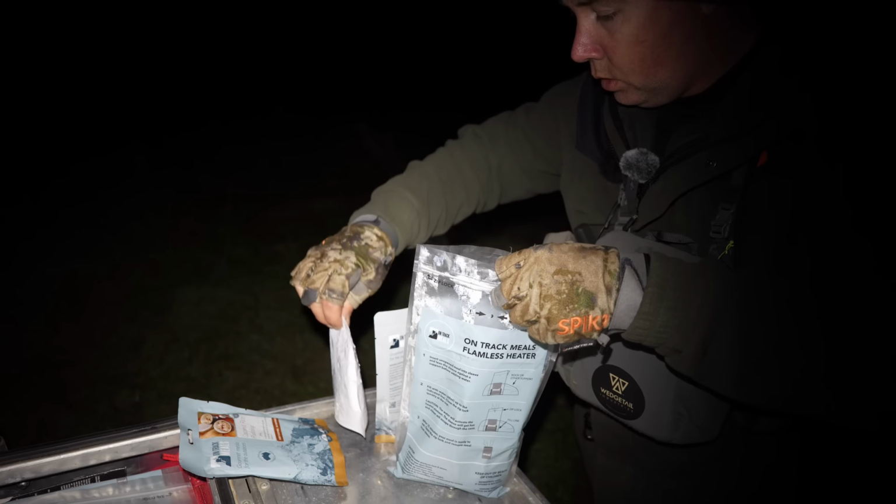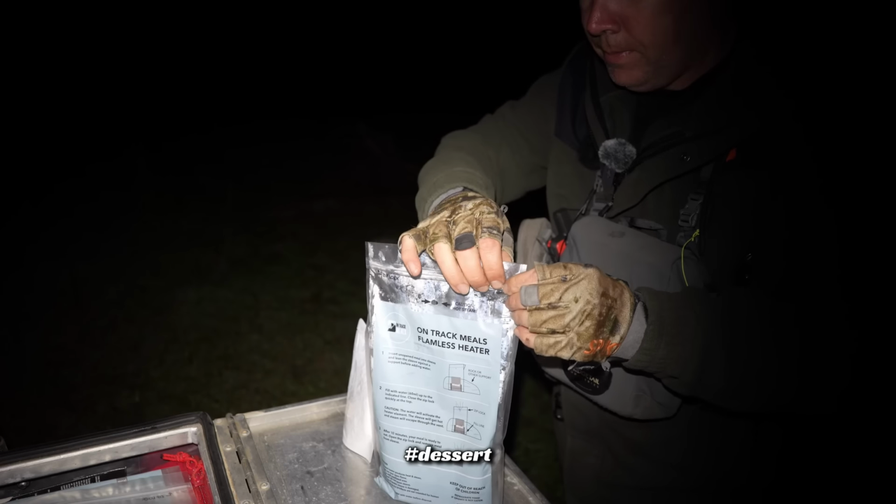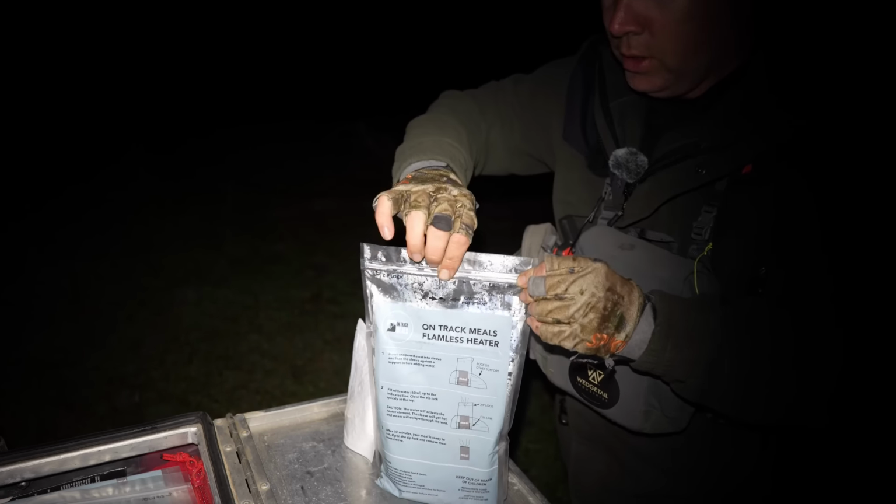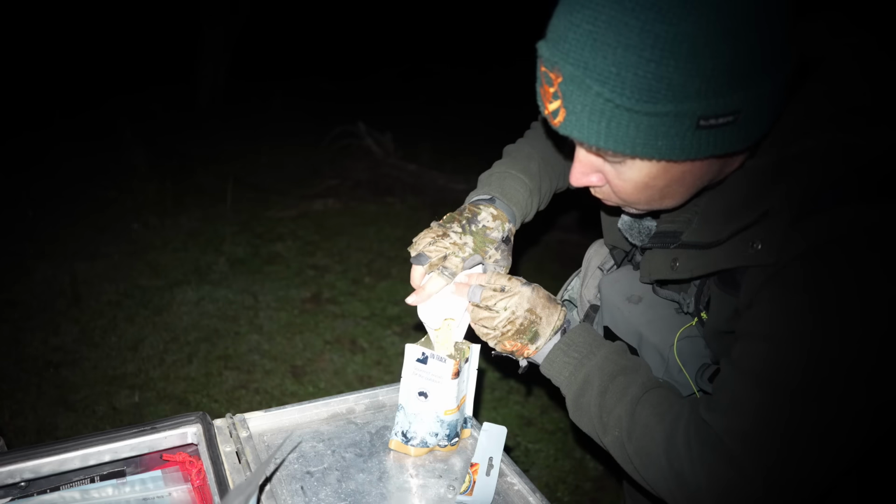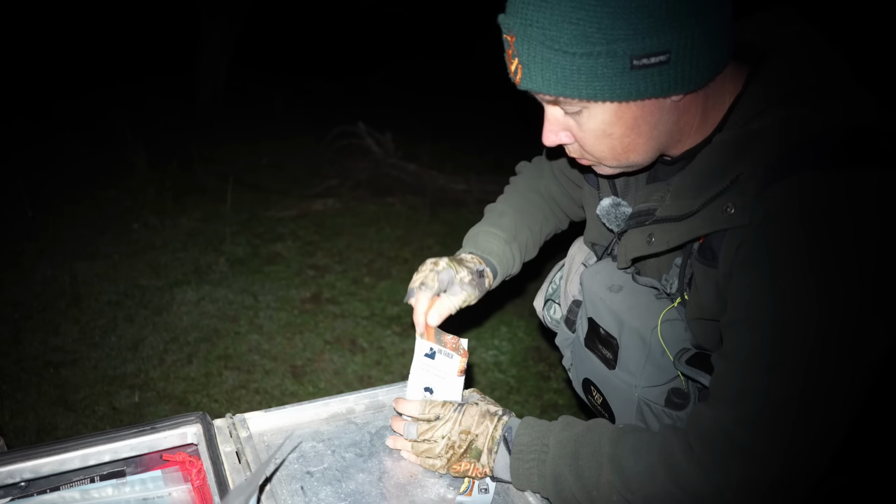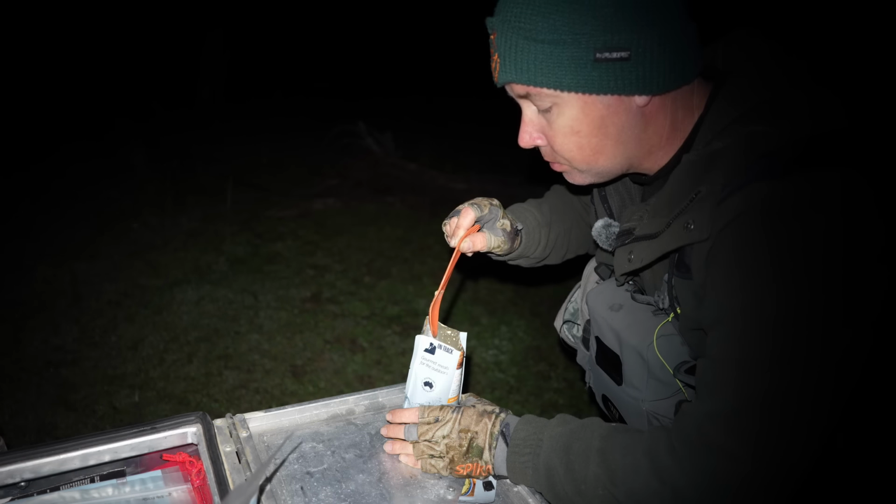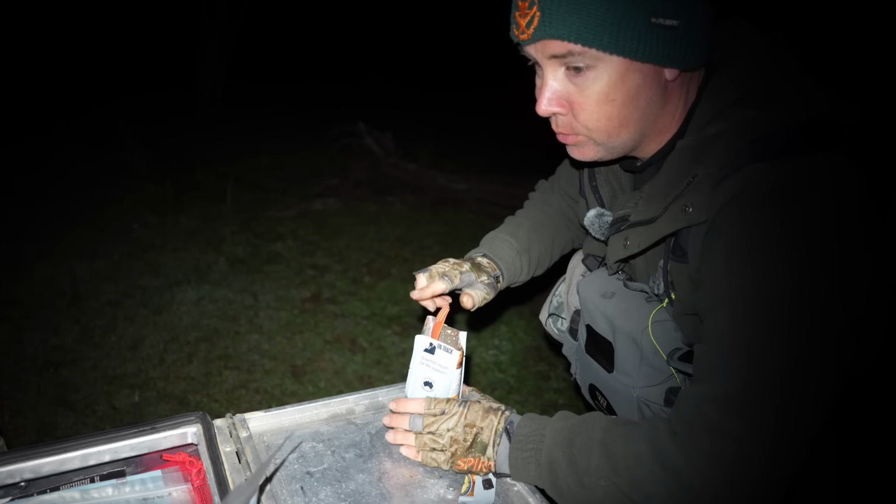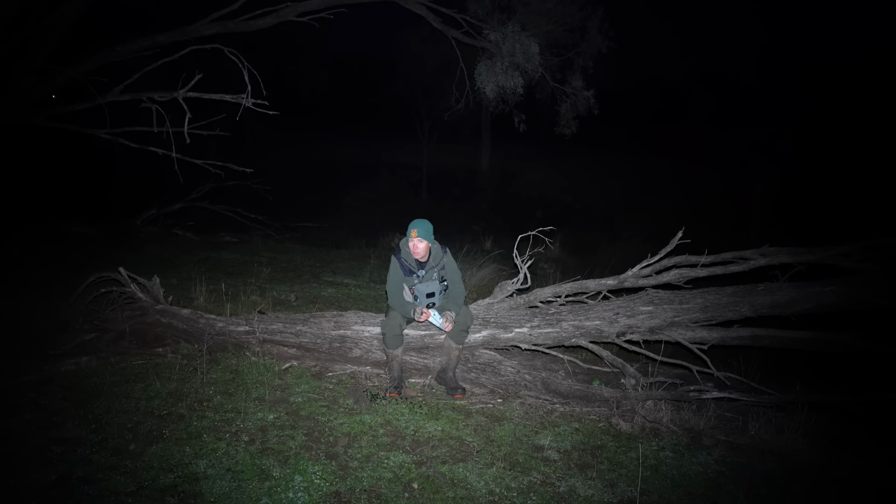A little bit of rice. Chuck that guy in there. Can warm up while I eat this. That's really good. I'll pay that. I will. Very, very nice. I'm just eating dessert, listening to all the sounds out here. It's absolutely beautiful in the bush at night. I do thoroughly enjoy it.